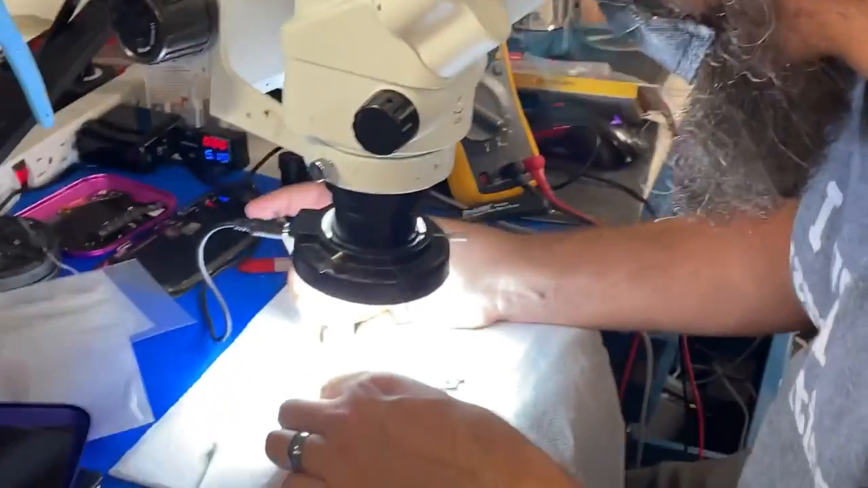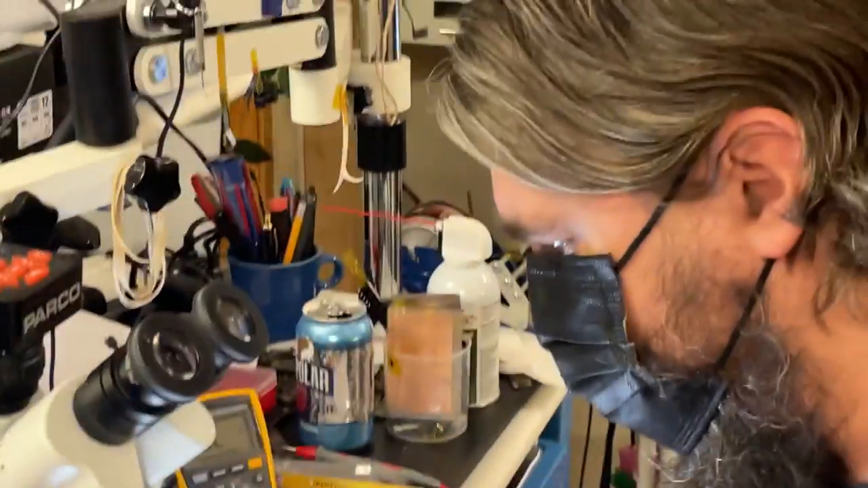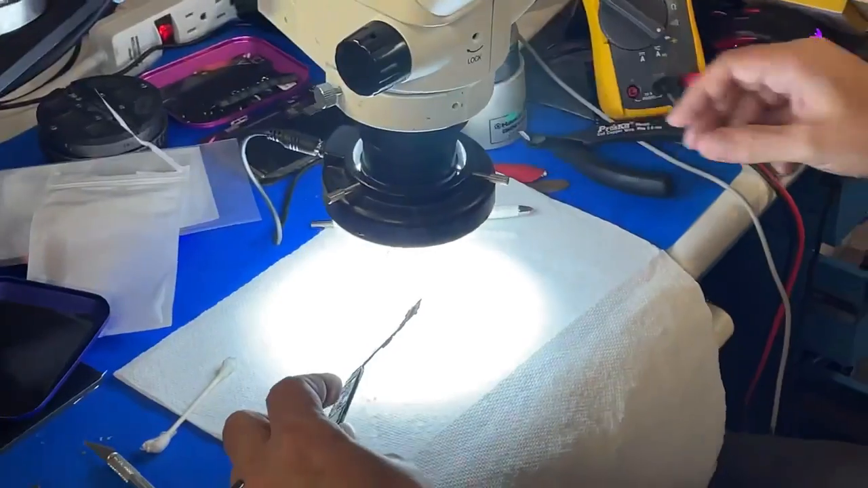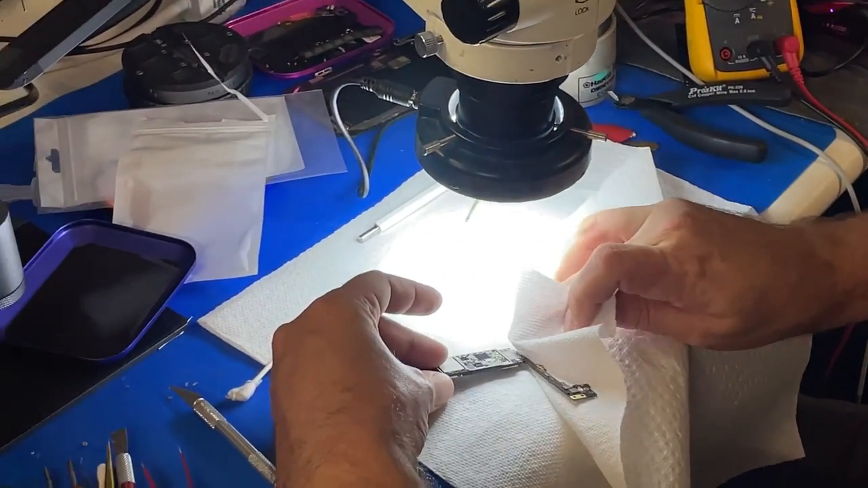I'm not feeling this fiberglass deal. I think I'm going to switch back to my blade. Okay. Well, please make sure that you appropriately cover the biohazard area with the paper towel, which will keep everything totally fine.